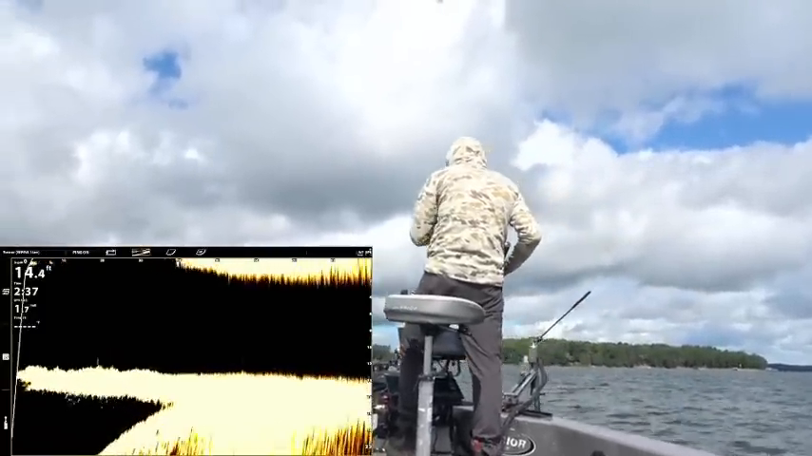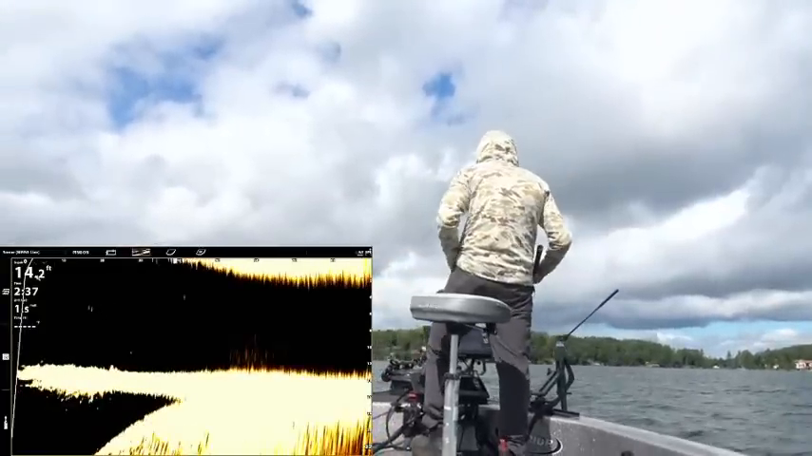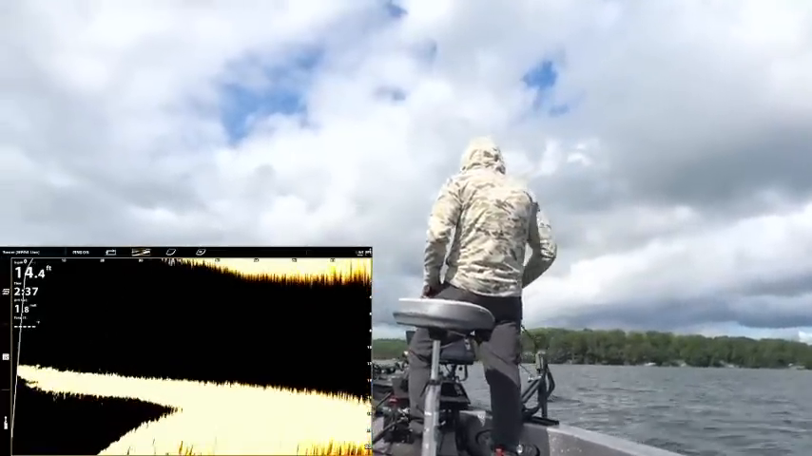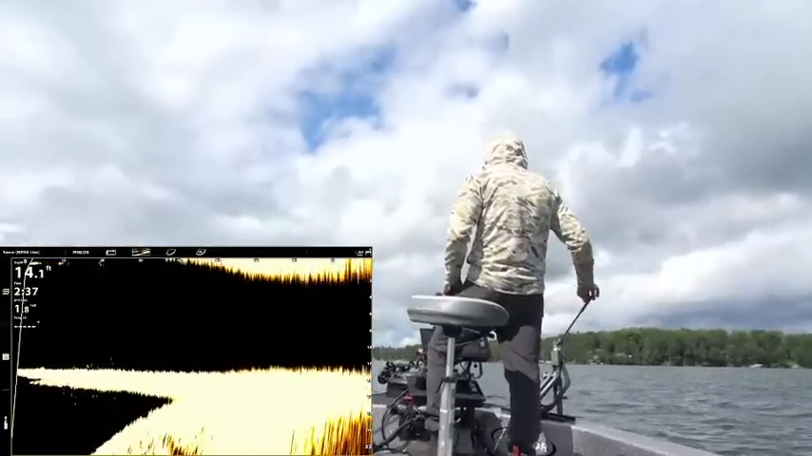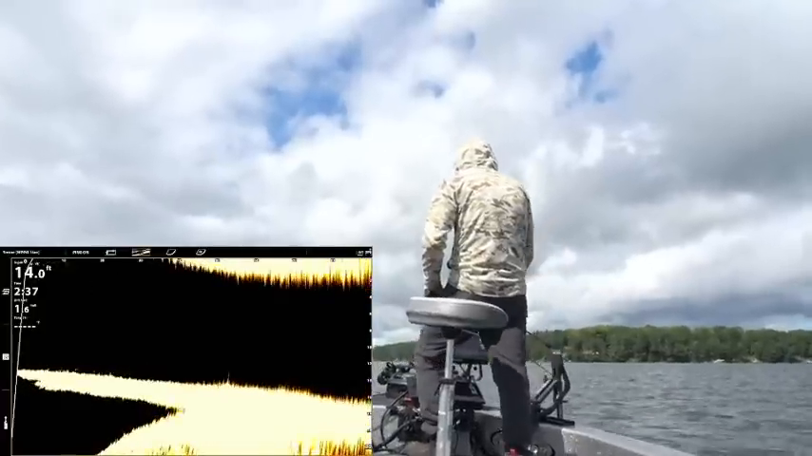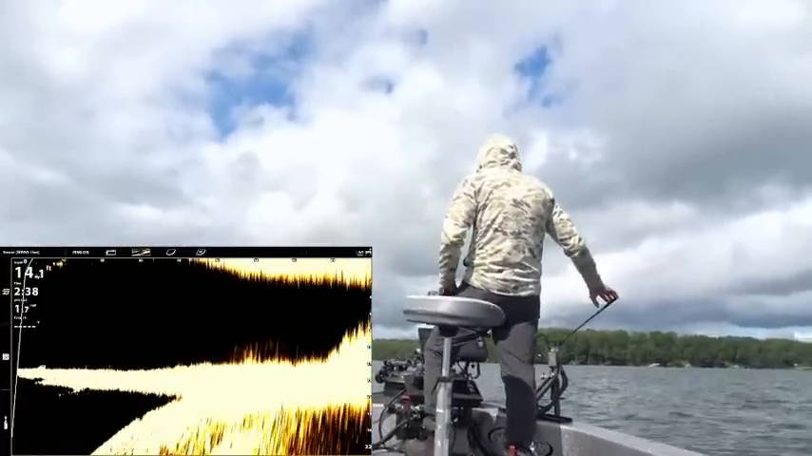Not seeing that one defined edge I want to see. This lake, as clear as it is, I've got less confidence in like 8 feet. I've got a lot more confidence in that 10 to 13 feet being fish. Show me some fish. Show me some big weed edges. There's some weeds. There's some thicker weeds way up in there.